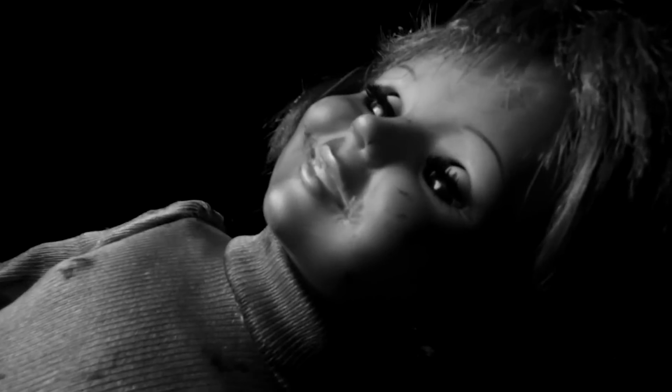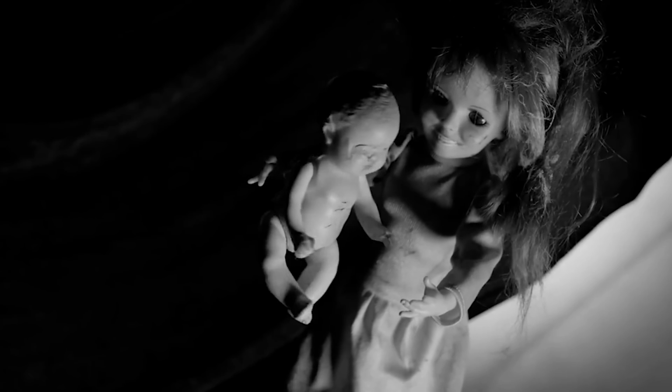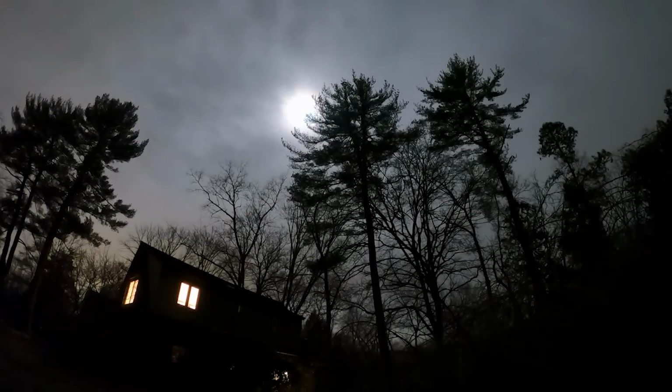This eerie being had impossibly thin, stick-like legs and similarly twig-like hands. Its appearance was reminiscent of a woolen doll, with thread-like hair and a black woolen body. What made it truly unsettling was the fact that it hung in the air, slowly descending as if defying gravity. This wasn't any ordinary toy. It was a creepy, supernatural presence lurking in the shadows of the house.